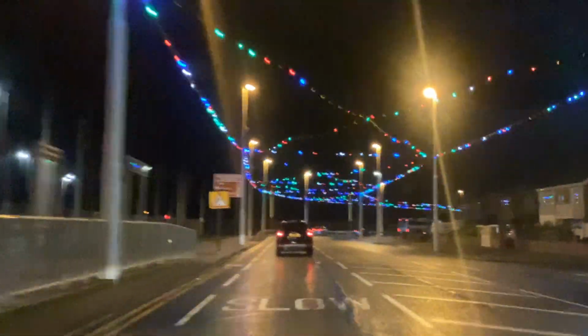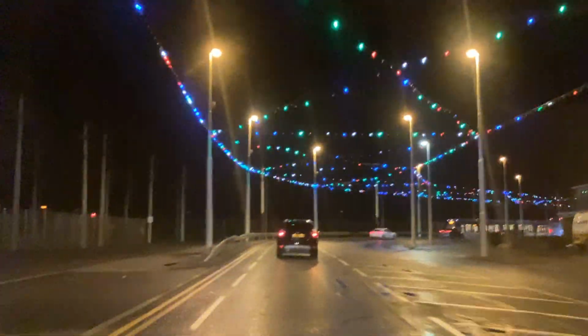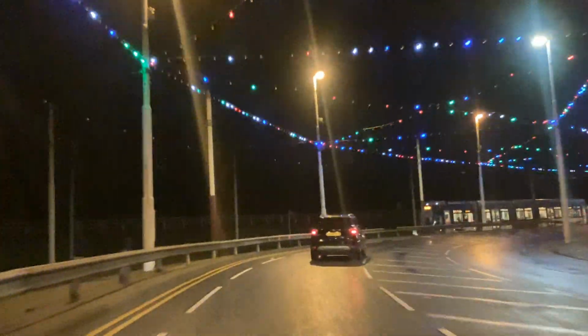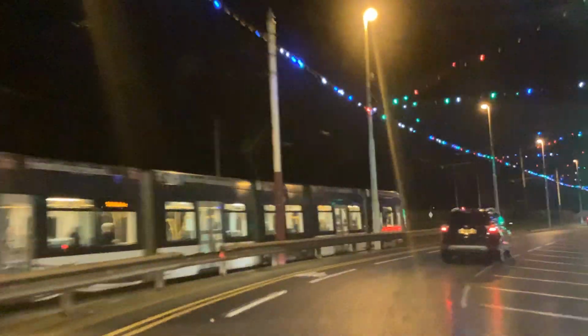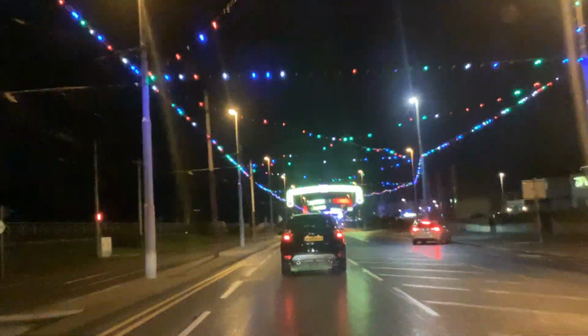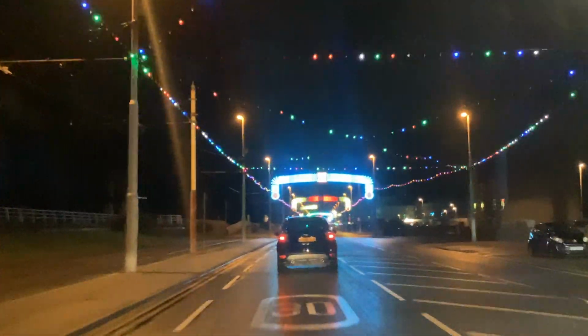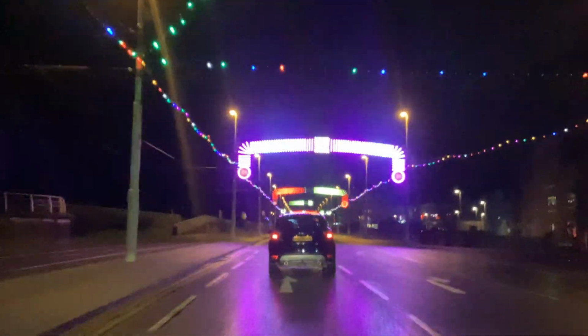So now we're going to do a full illumination tour right from the start, where we're at the moment, by the tram shed, right the way to the bottom to where Red Bank Road is. So there's a tram going past. And so we're going to do the illuminations tour here. Now hopefully the traffic's not that bad today, because it's been fairly quiet today. Because I've done a couple of illumination tours, but I've only done bits and pieces of them.